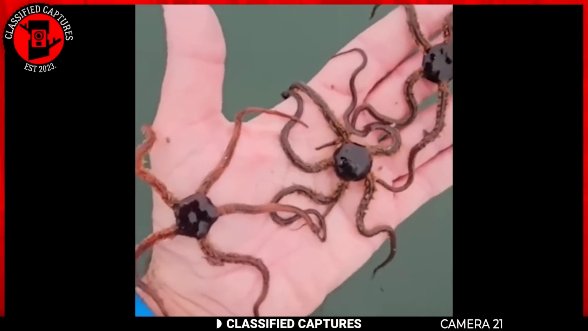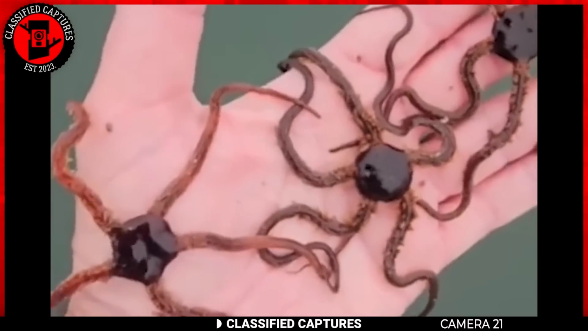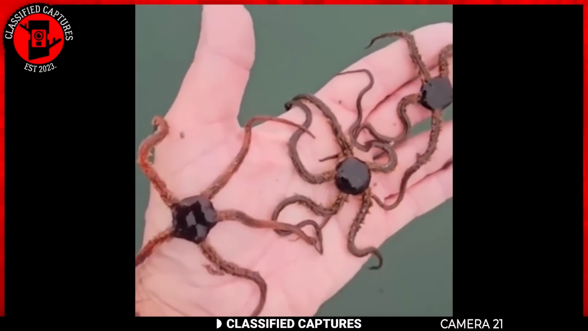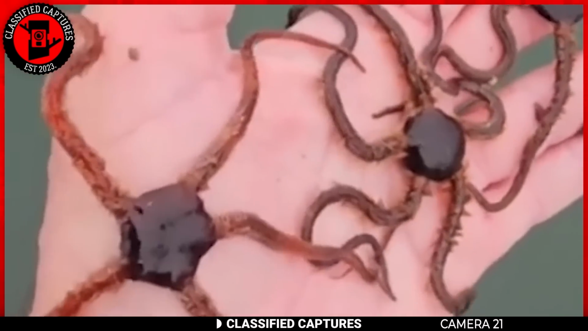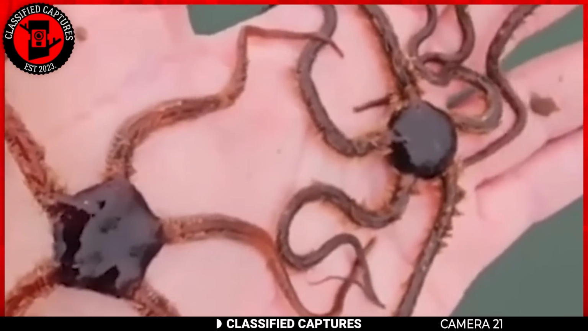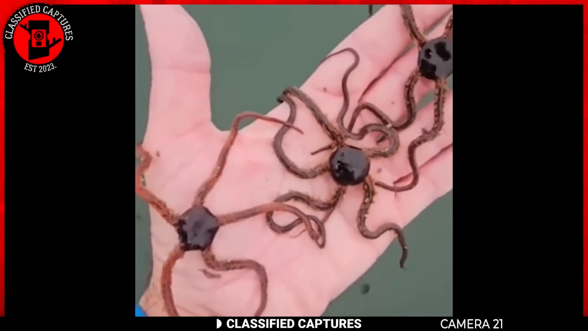While exploring the mysterious depths of the ocean, someone scooped up some truly bizarre creatures. At first glance, they resemble tiny starfish, but their distinctive features quickly set them apart. Their tentacles are thin and vivid red, giving them a striking appearance that looks more like flattened spiders with 5 legs. While you might be tempted to conclude they're alien, these fascinating beings are known as brittle stars.